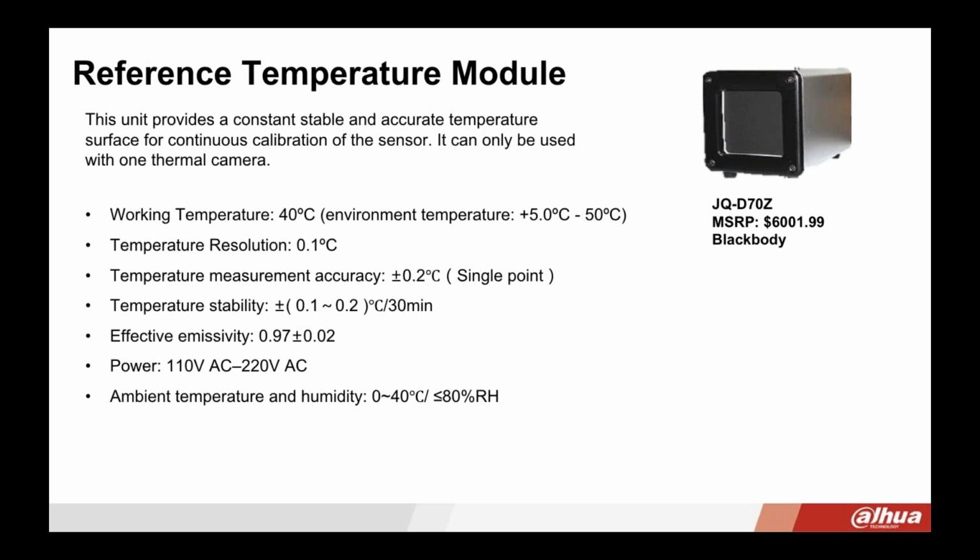There are other types of black body devices on the market, and at first glance they appear to be much less expensive. However, many of those are for industrial applications and not for human body temperature calibration. So it's important to use our black body box for this application, because it's going to give you much higher accuracy and better stability. Okay, and we'll talk a little bit more about that later on as well.